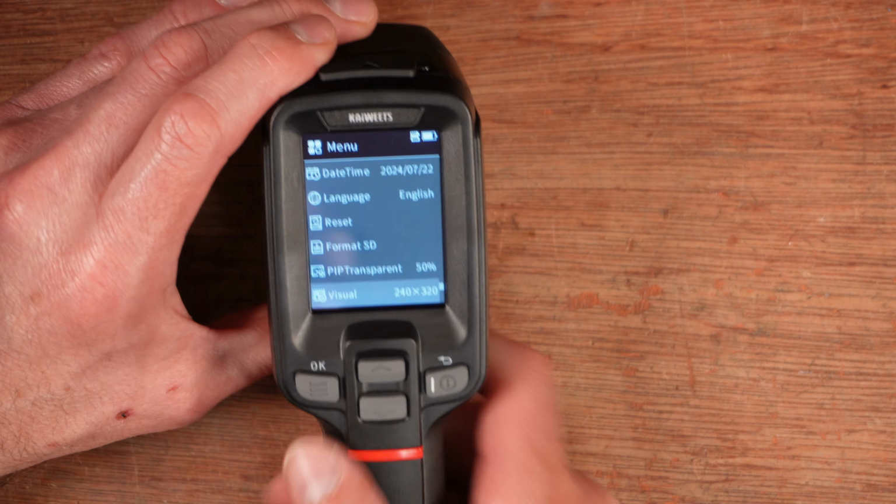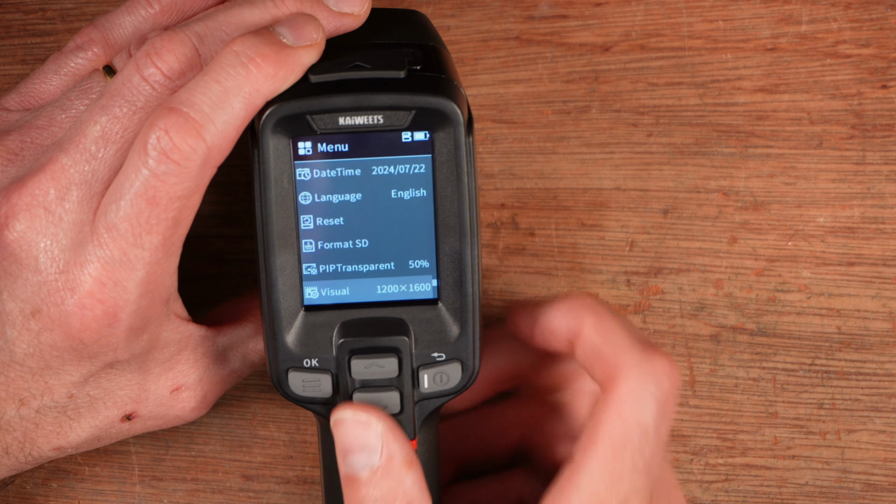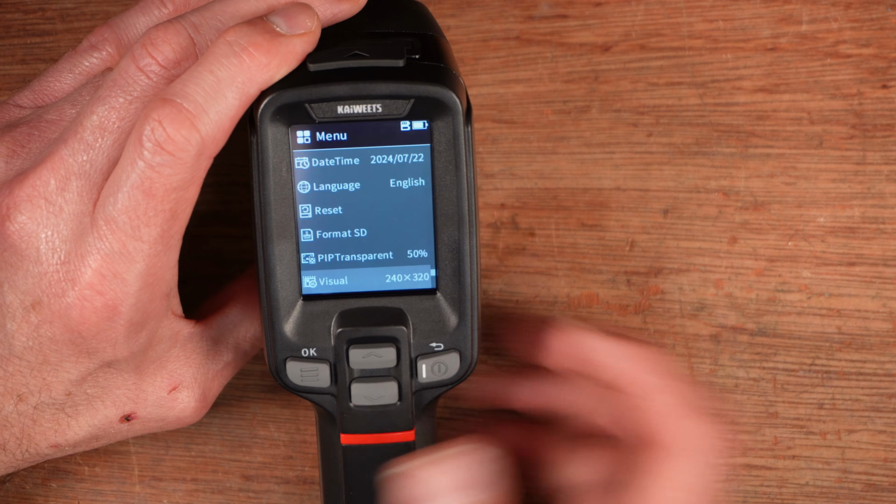So the visible light images are captured at the same resolution as the thermal imaging sensor, but you can change this to 1200 by 1600 and you'll get better quality pictures in the visible light spectrum, but the thermal imaging images will still be 240 by 320 or whatever it is.